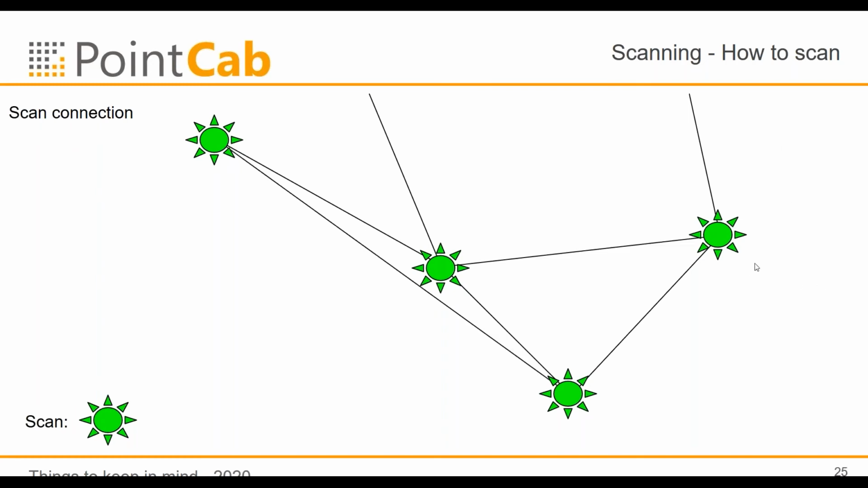So if feasible, try to connect different scans to different scanning locations. Make sure your spheres are there so the scans can be connected using these spheres, and you get a better net there and better accuracies.